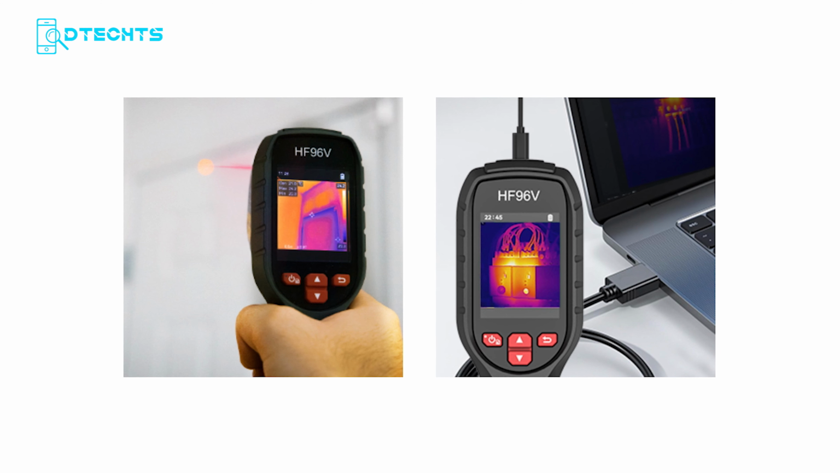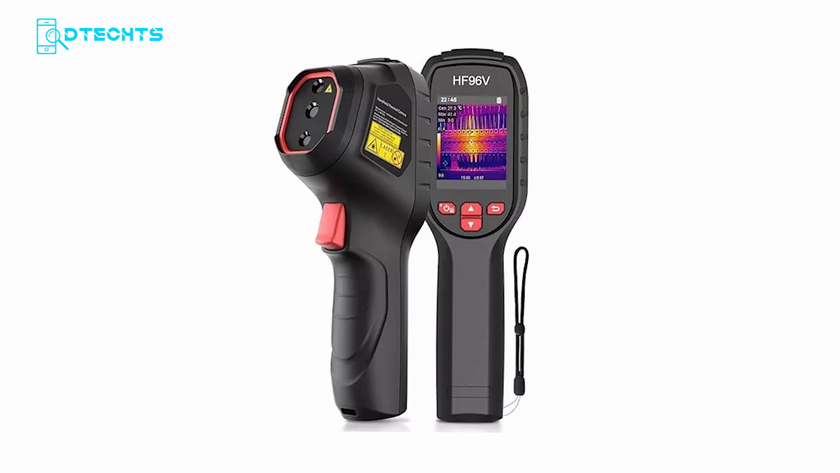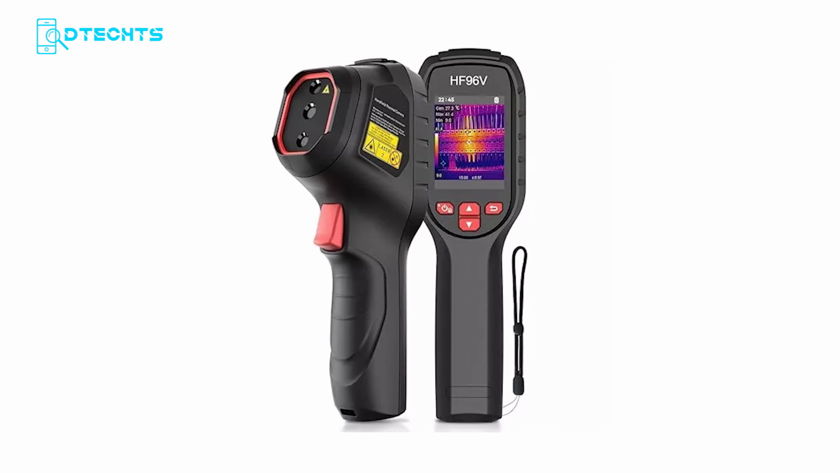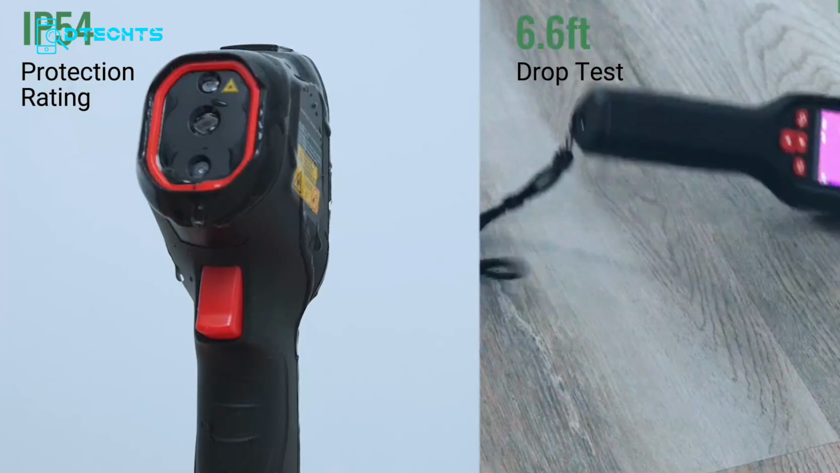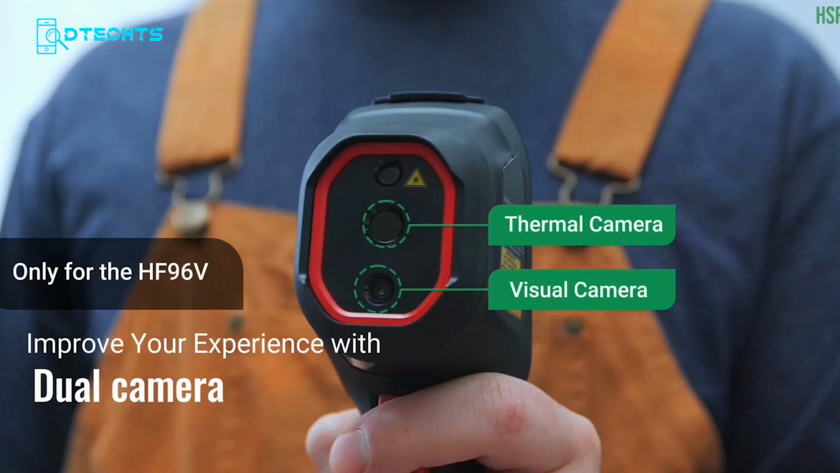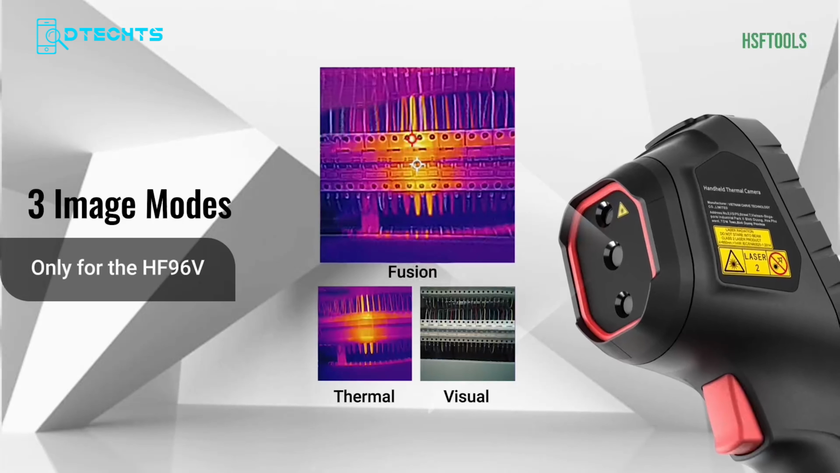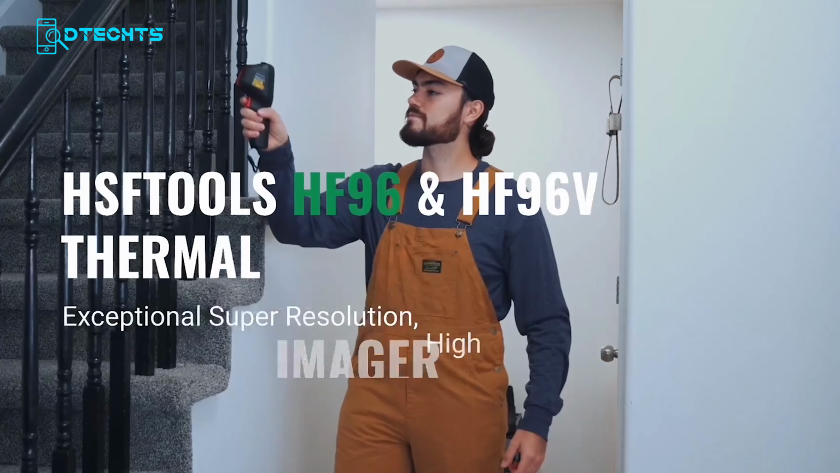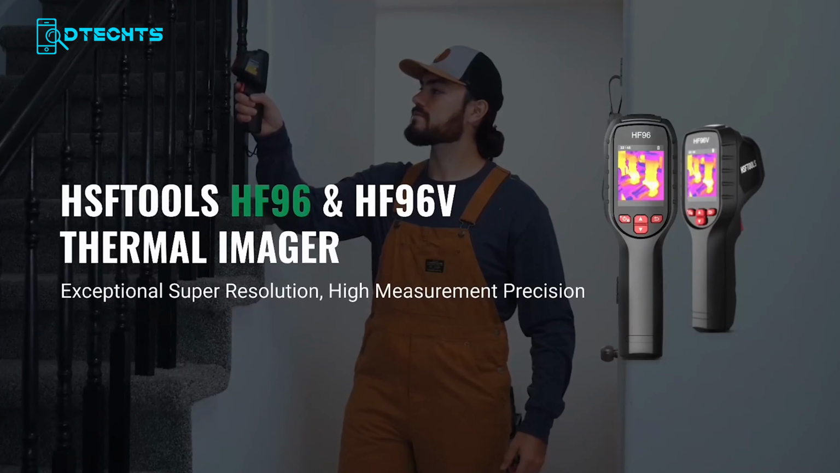The alarm setting defaults to 60 degrees C, meaning the camera will automatically alert you if anything in frame crosses that threshold. Temperature range gives you two options: minus 20 degrees C to 150 degrees C, or 100 degrees C to 550 degrees C, with an auto switch option available to let the camera decide based on what it's detecting.